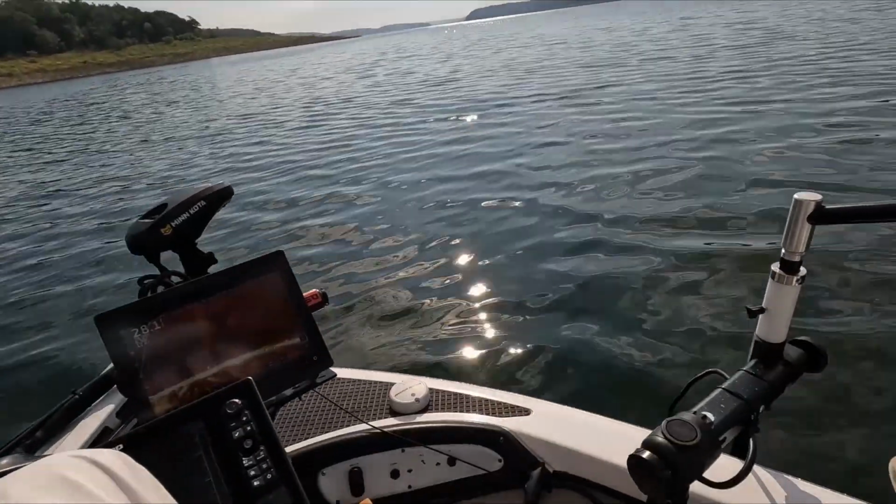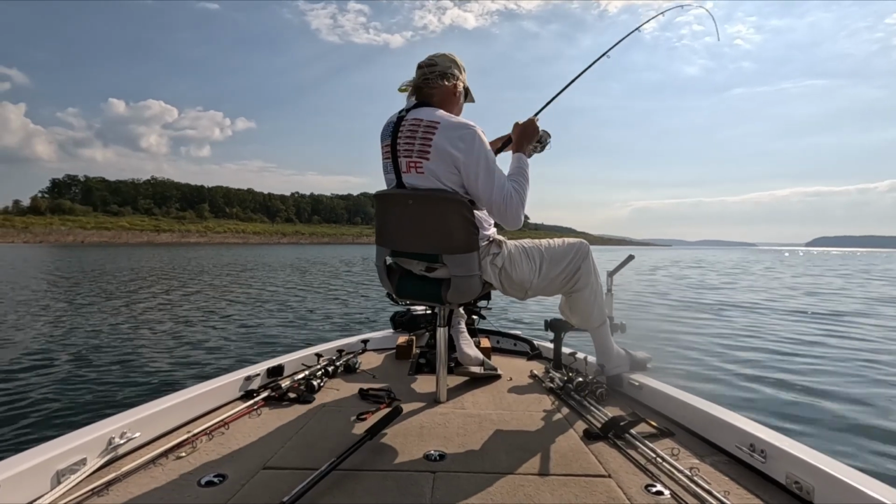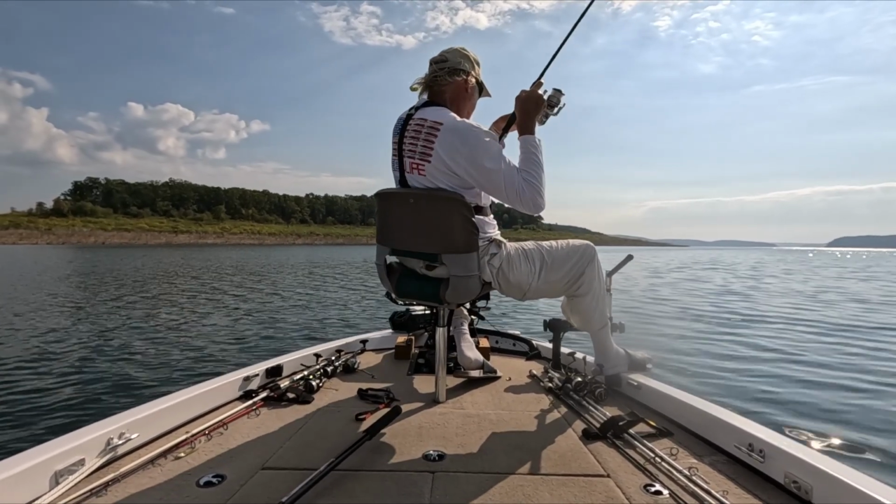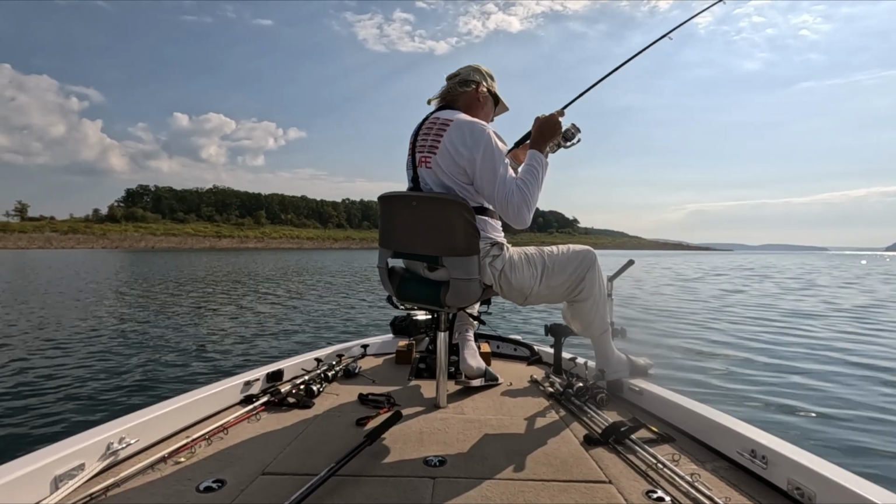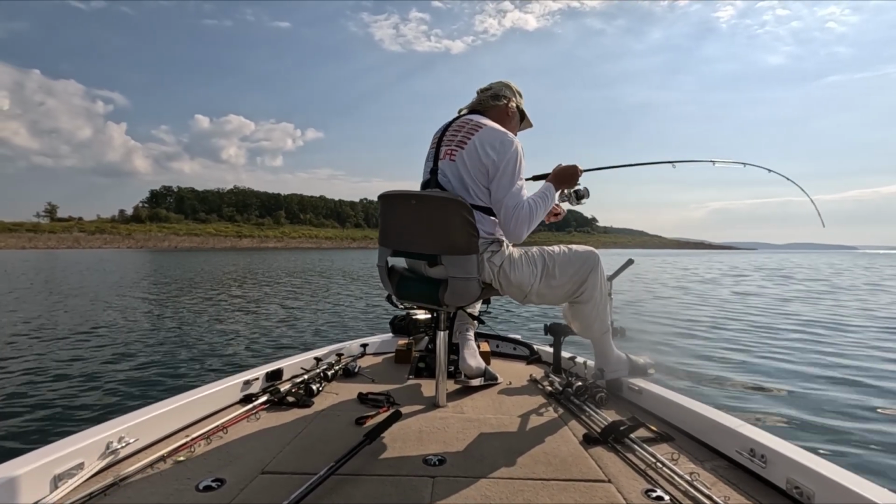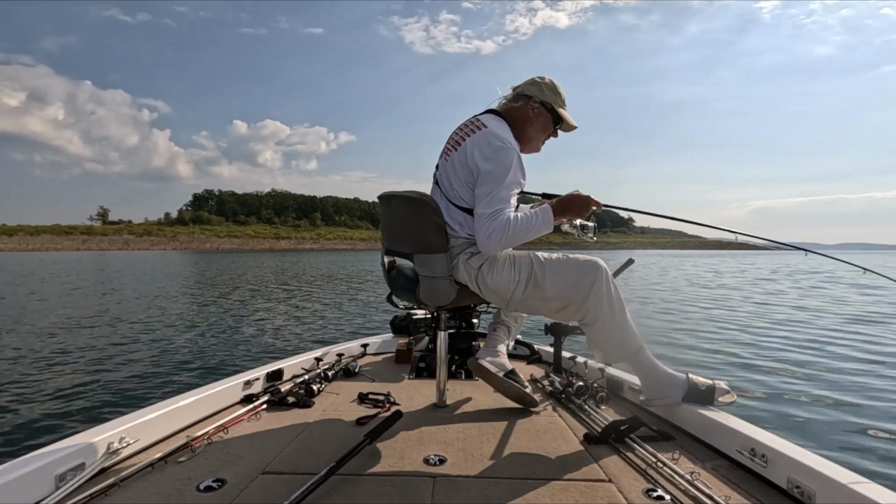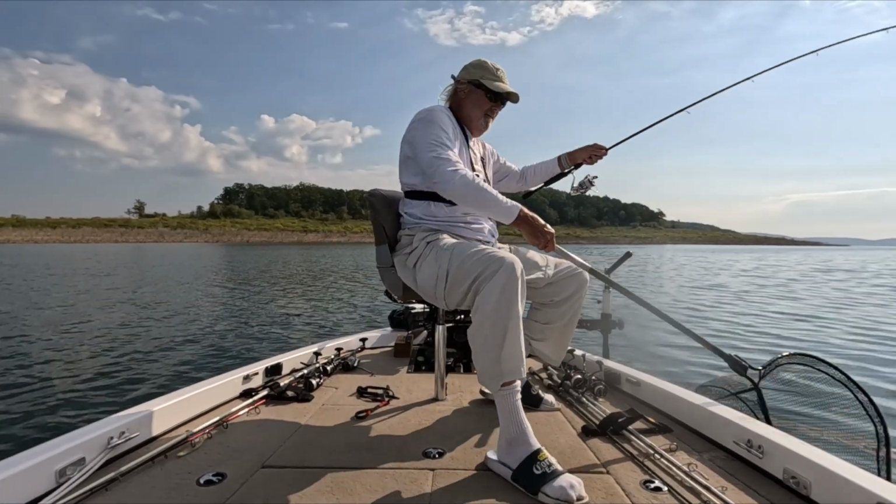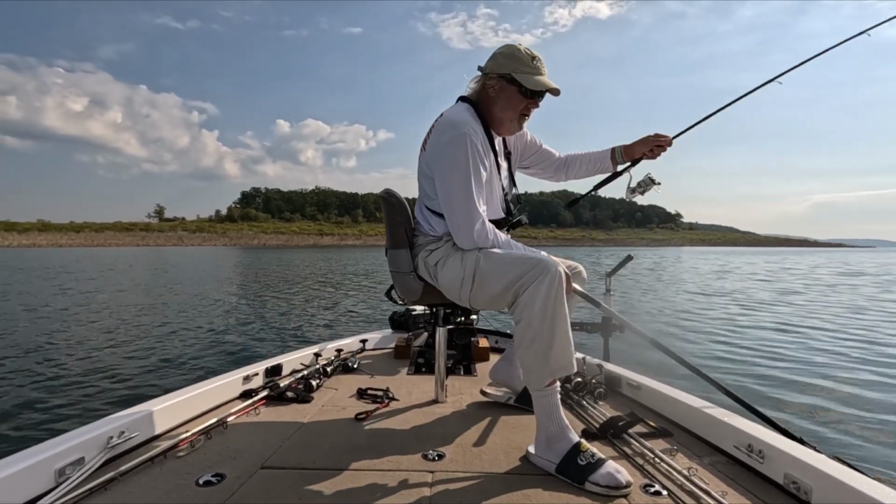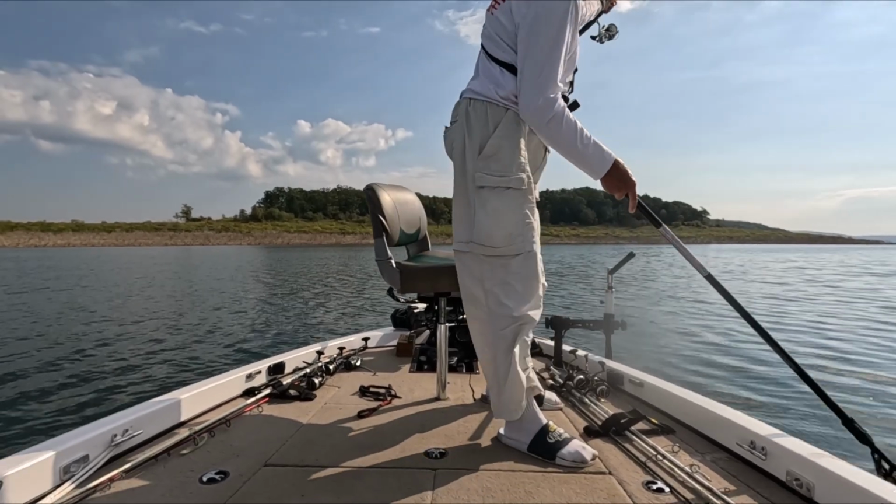Now that's a fish. Maybe. Yeah, I believe so. Oh yeah, it's a fish. It's a walleye. It's a nice one too. Oh yeah. Okay, he knows he's caught now. Oh boy. Oh boy.